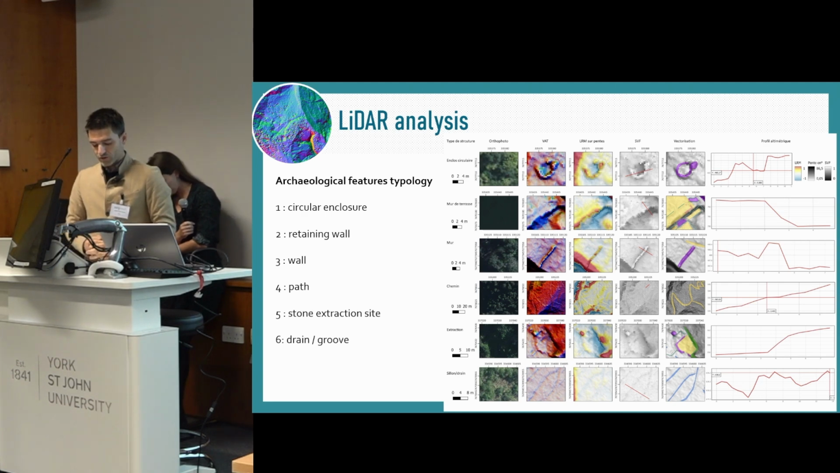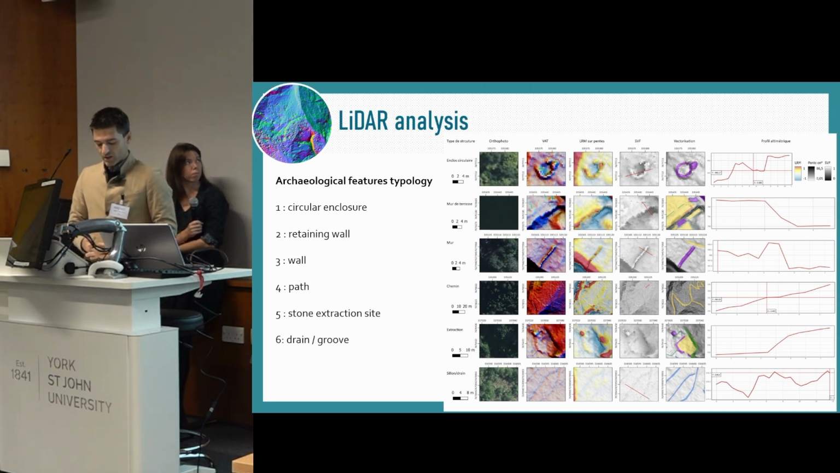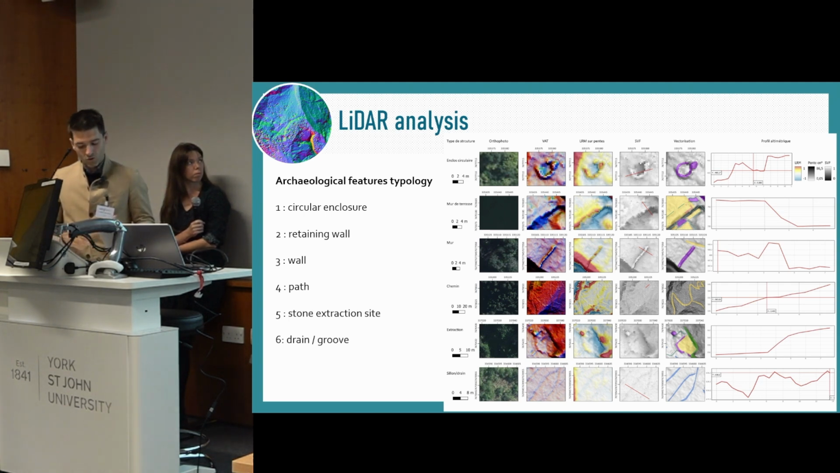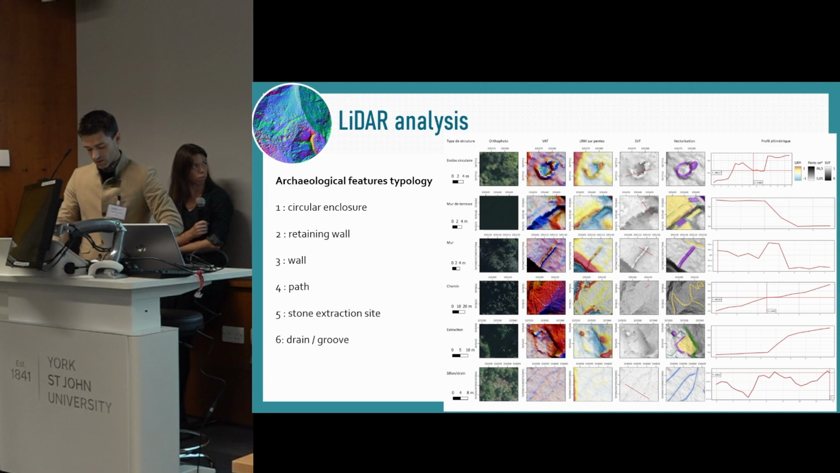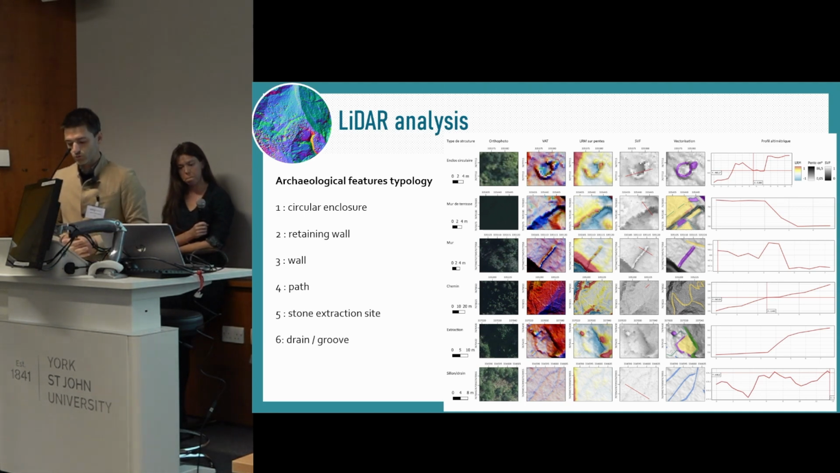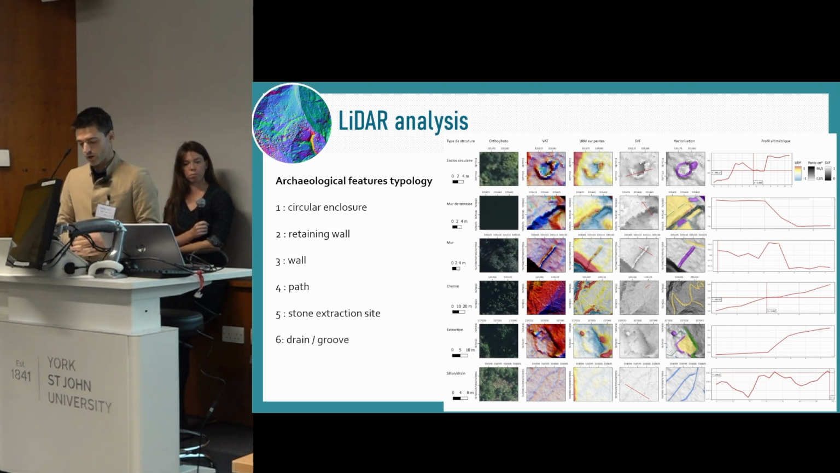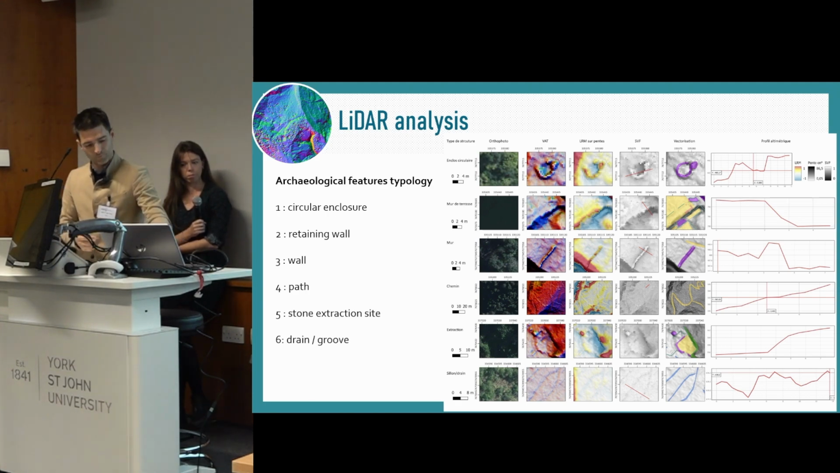Retaining walls are almost everywhere, since slopes need management to receive structures. They can be as high as 2 meters or as low as 20 centimeters. Walls exist mainly as land limits and are always made in dry stone. And a lot of paths can be seen in our DTM and help us to understand connections between areas. On a few occasions, we found stone extraction sites or drains to manage rainfall or to irrigate cultures.